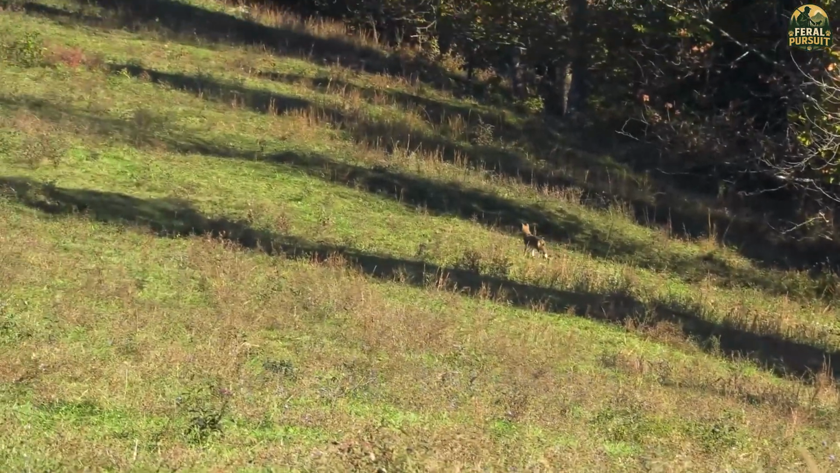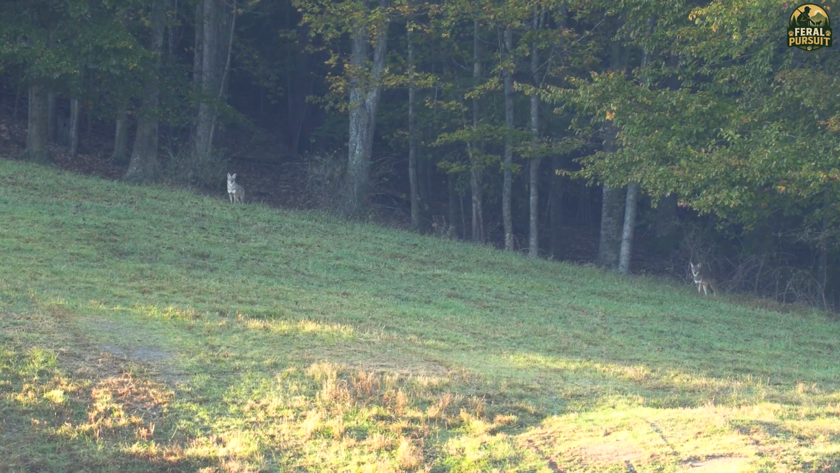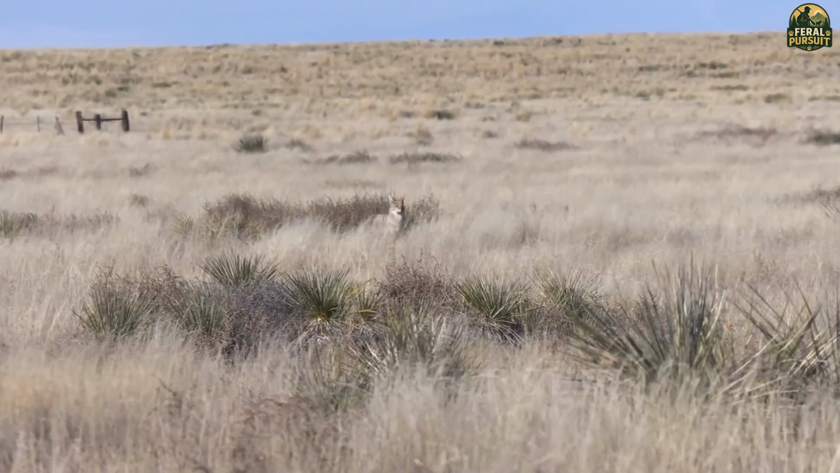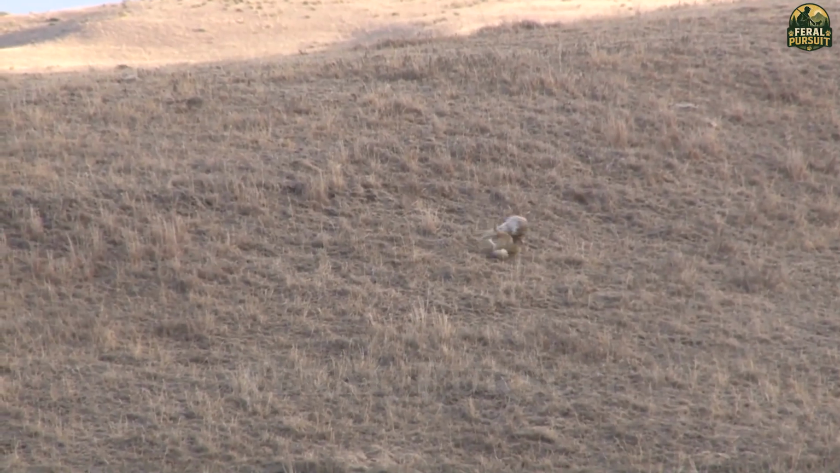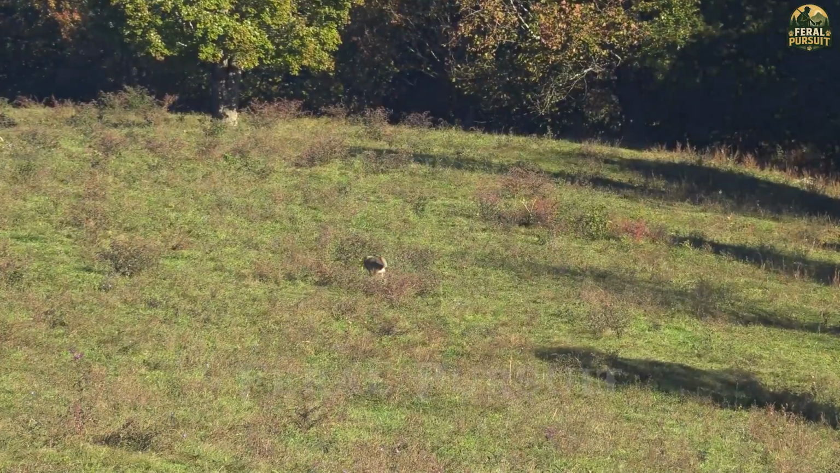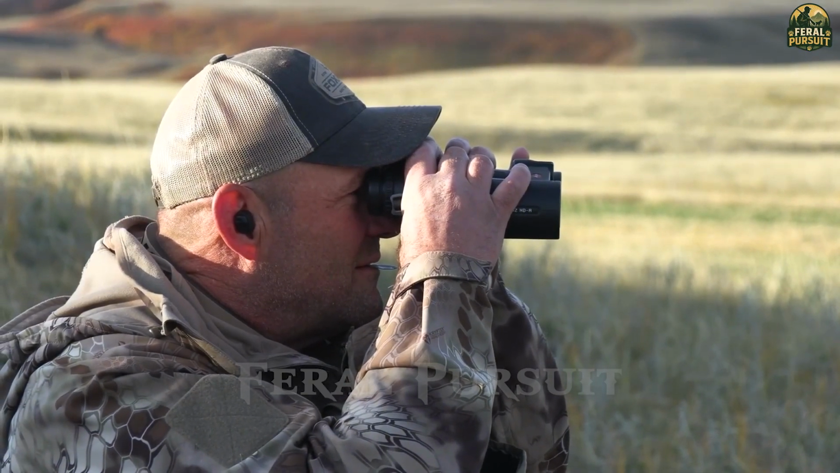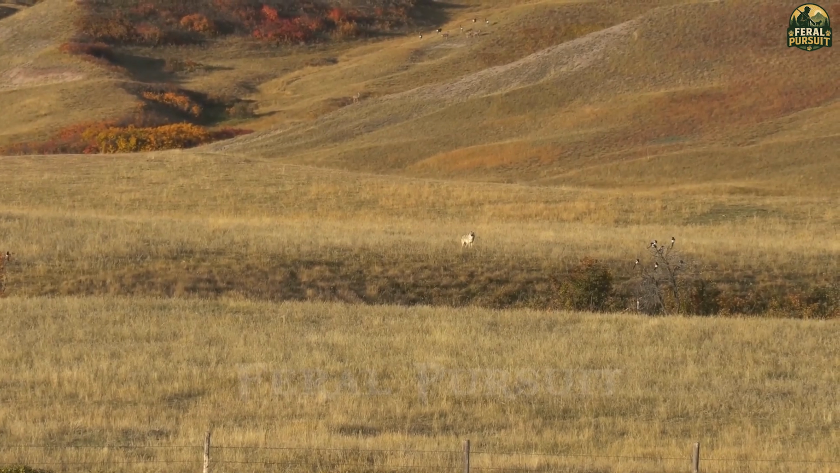The coyote sensed something was wrong. Its demeanor changed. It froze, ears erect, eyes fixed on us. I knew that if I hesitated for even a second, it would be gone. Not wanting to lose such a prime target, perhaps 30 to 40 pounds, I held my aim and pulled the trigger. The crack of a gunshot broke the silence.